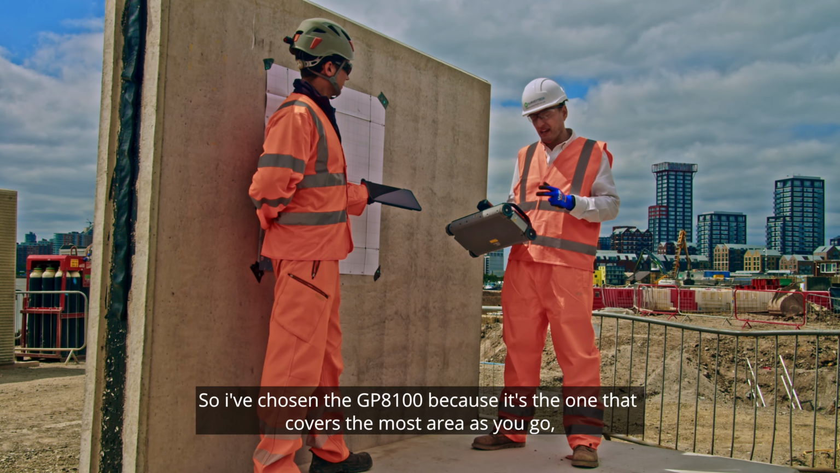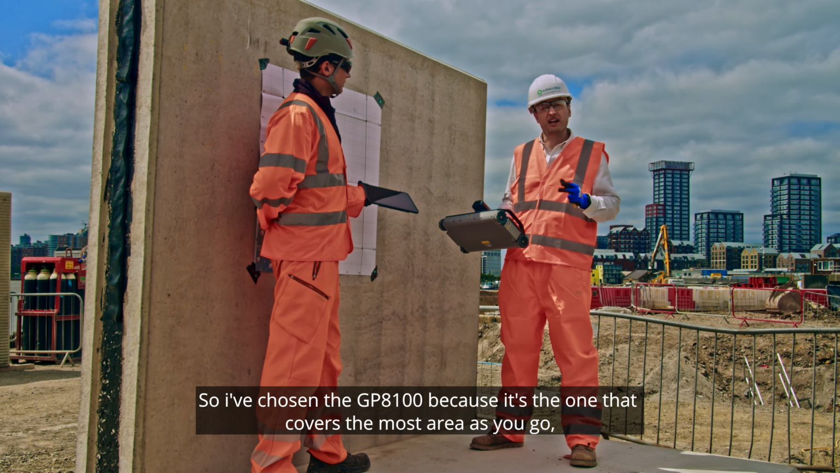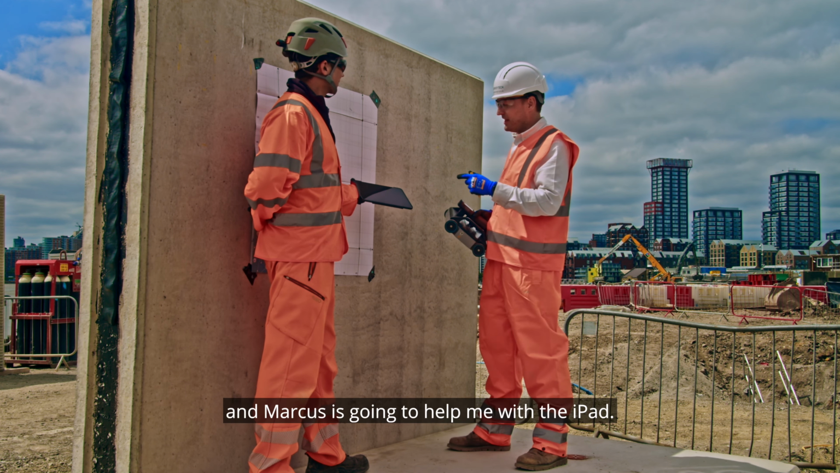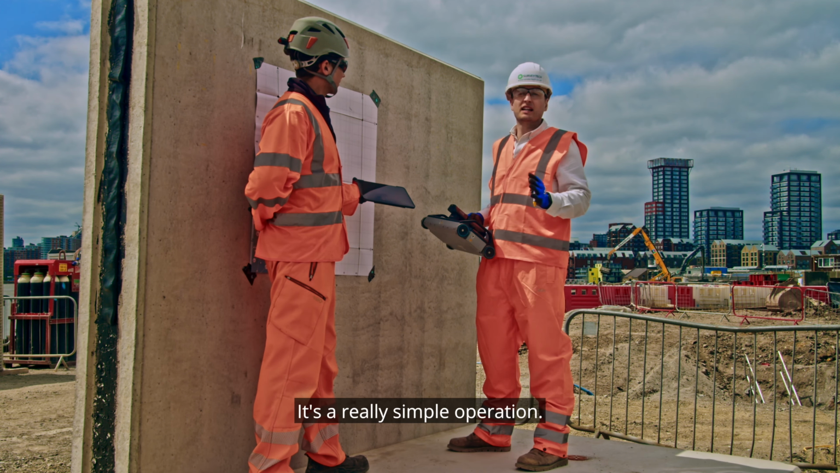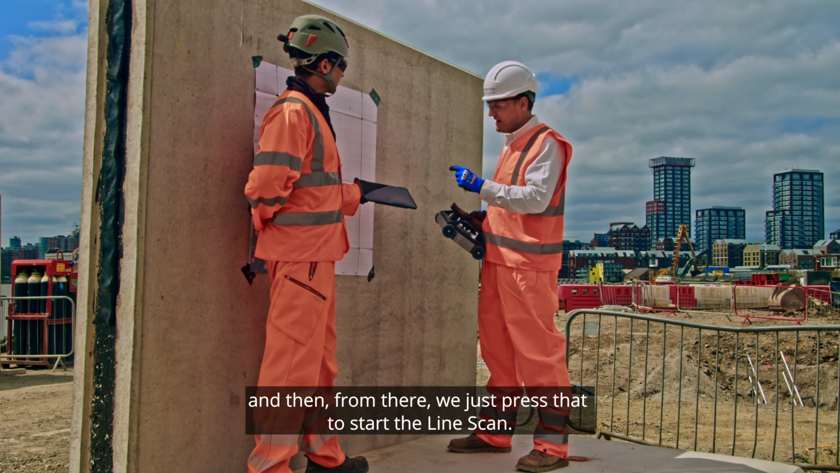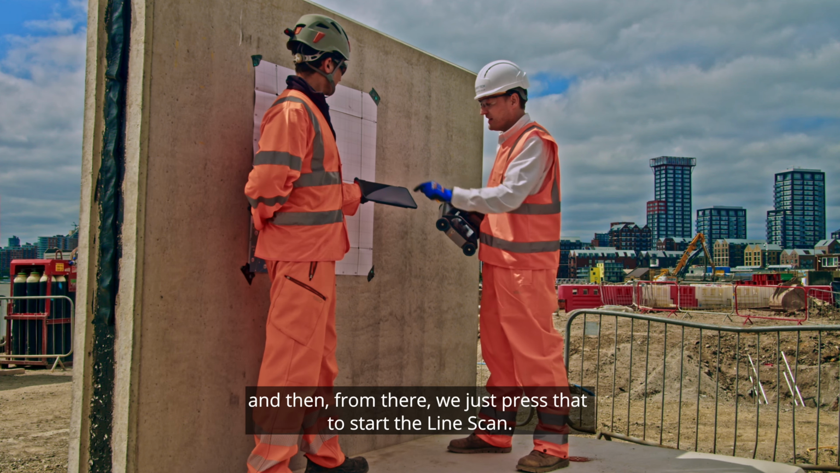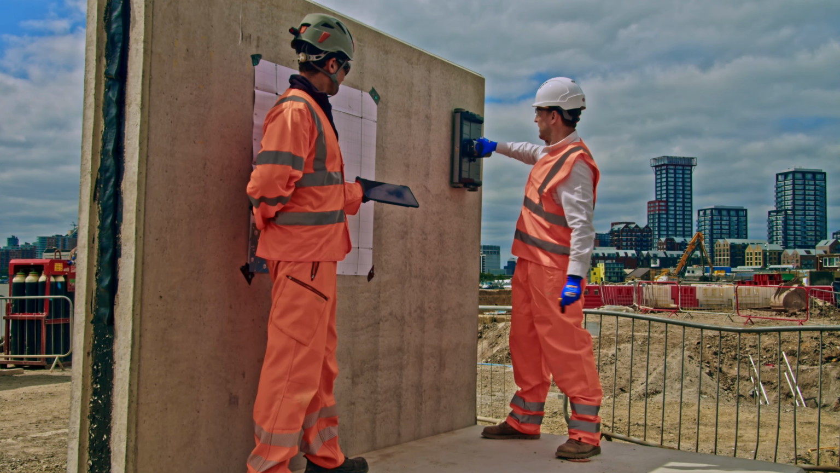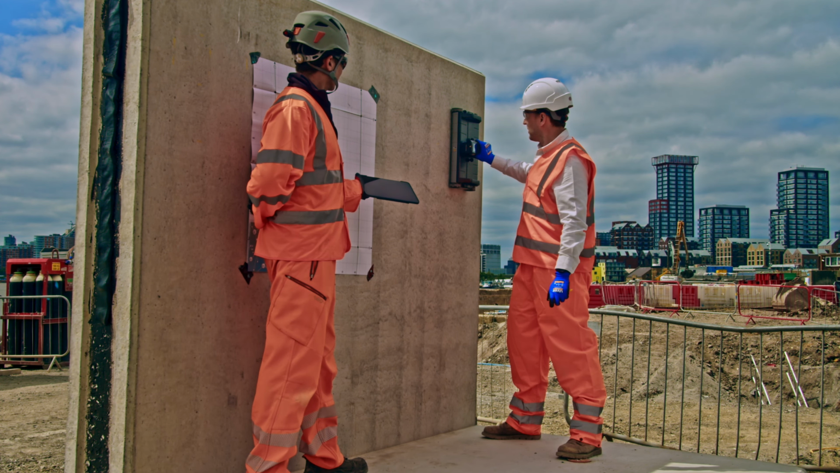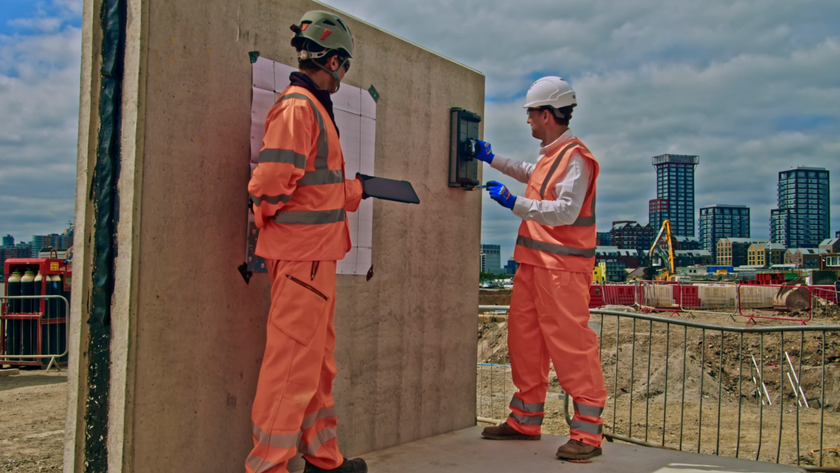So I've chosen the GP8100 because it's the one that covers the most area as you go. And Marcus is going to help me with the iPad. It's a really simple operation. So we choose line scan, and then from there, we just press that to start the line scan. And then from there, once it's started,